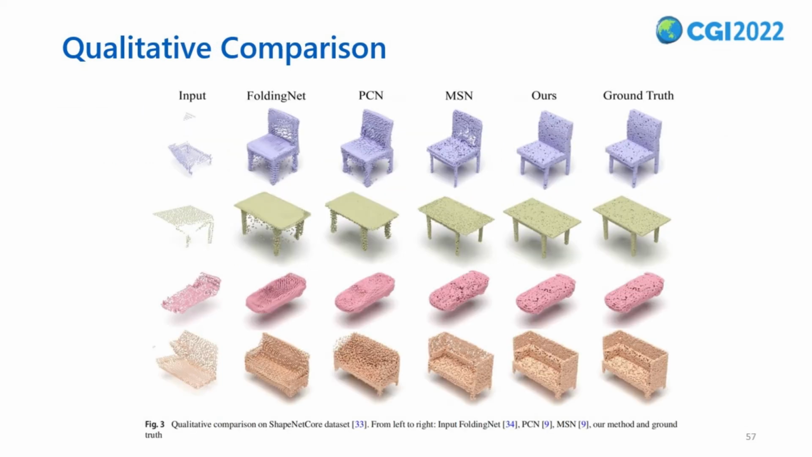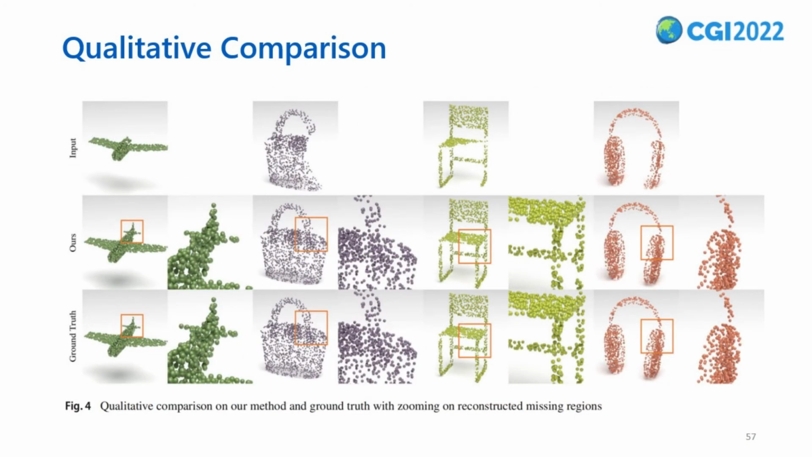We visualize the output point clouds generated by several previous methods. All objects come from the test set. Compared with other methods, the results of PointALCR present a higher level of restoration and less genus-wise distortions. We also visualize the zoomed-in reconstructed missing regions of the point cloud. We can see that our reconstructed shapes are very similar to their corresponding ground truth.